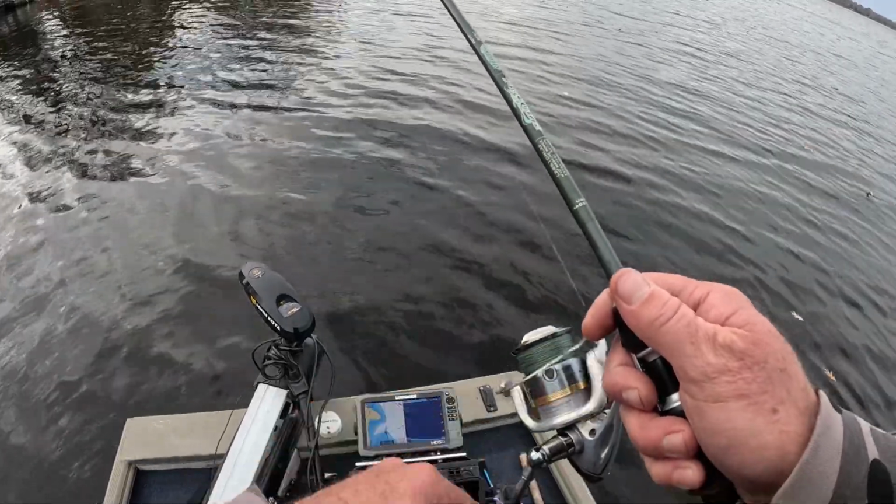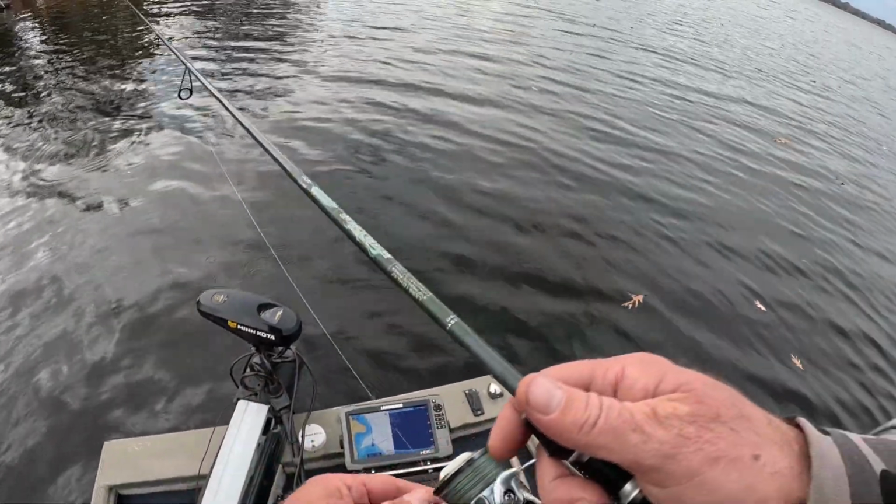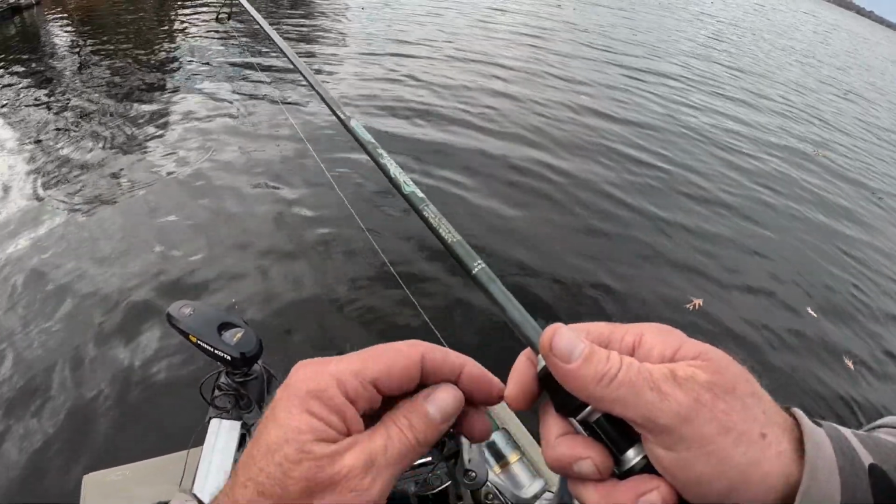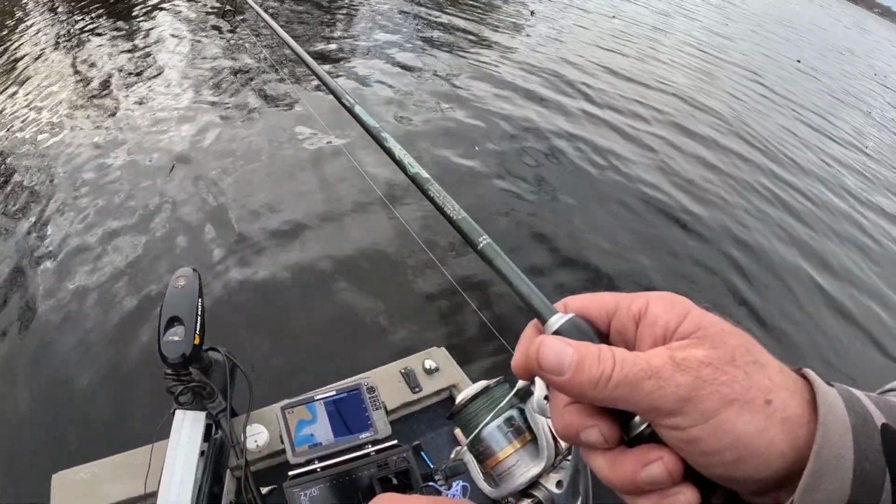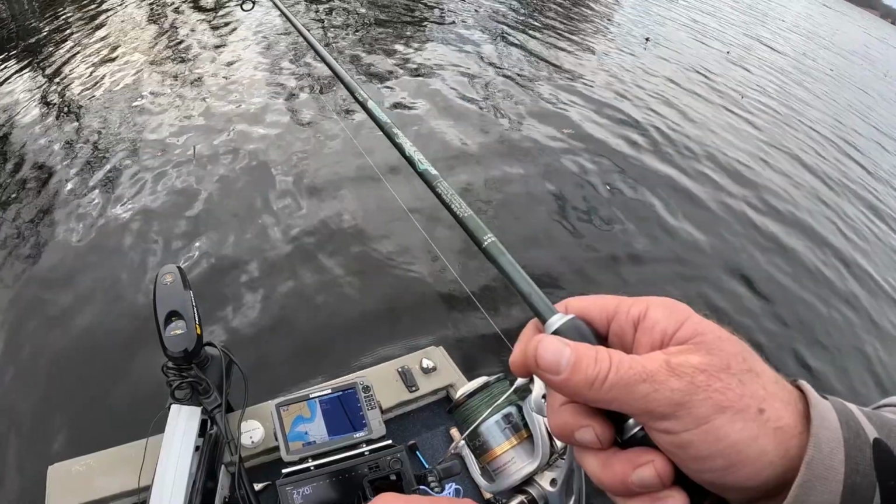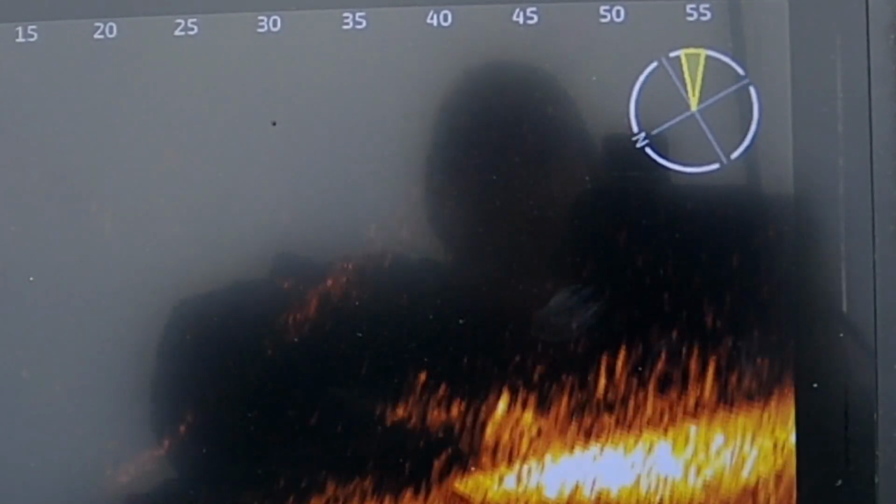Reel it in, cast out again. You can definitely tell a difference. Actually, the bait's a little bit smaller than the other rig, so I'm sure with a 4-inch bait on there, it pops even more. See, look at it on the entry. Definitely a difference.